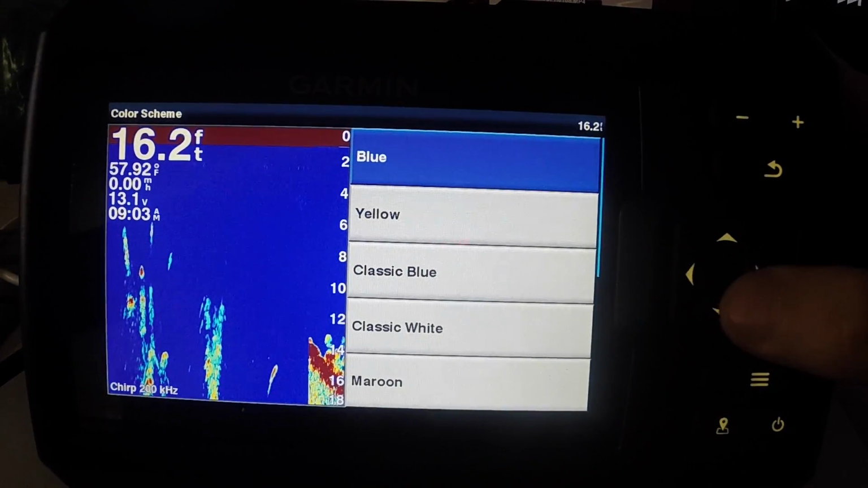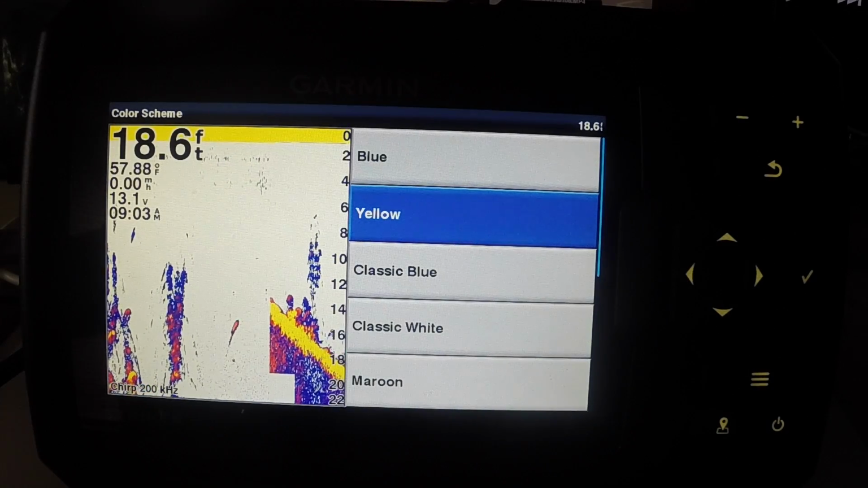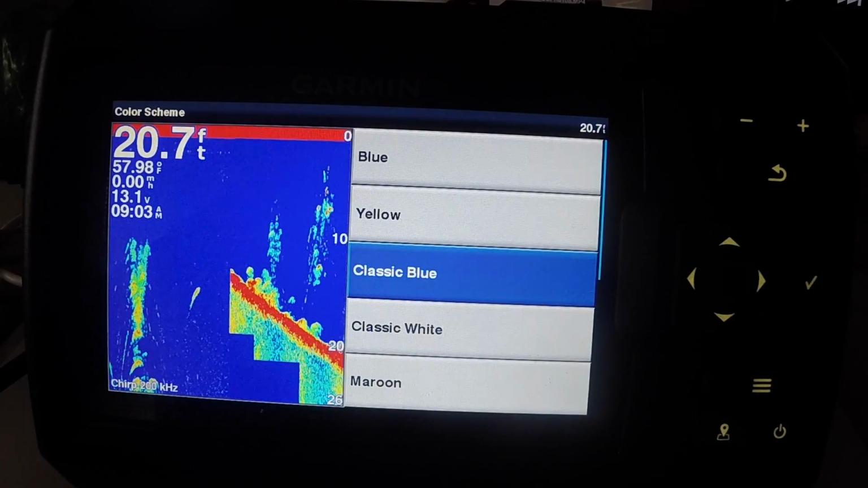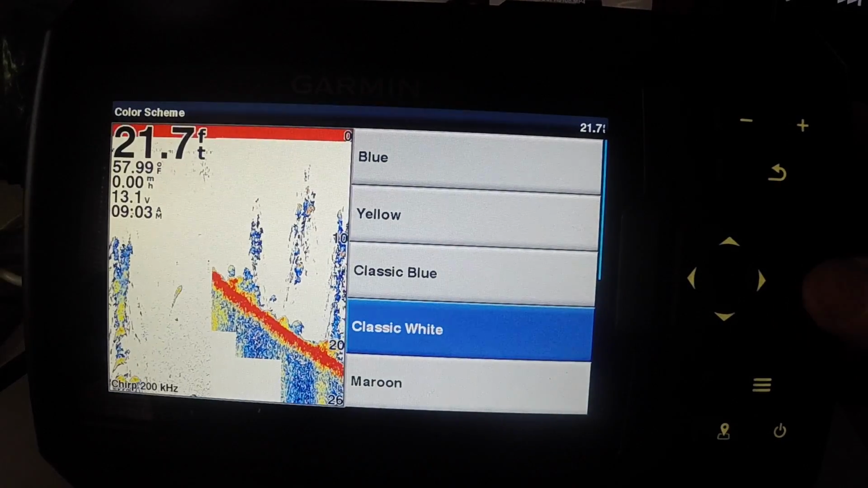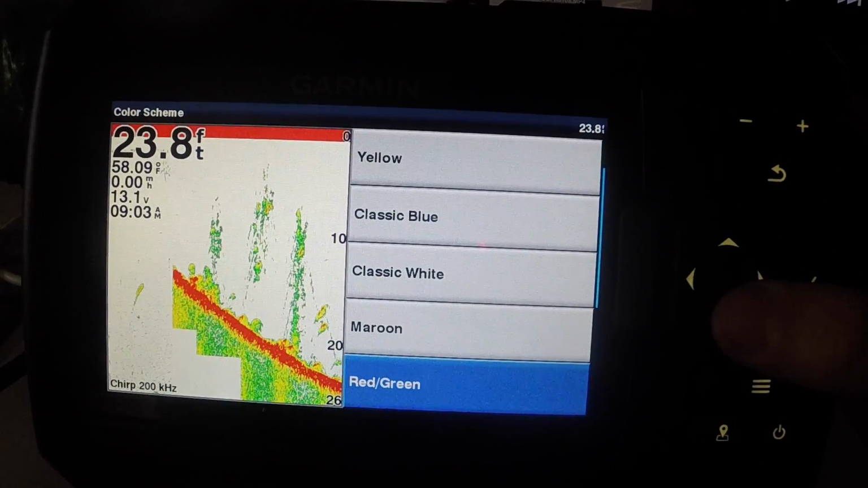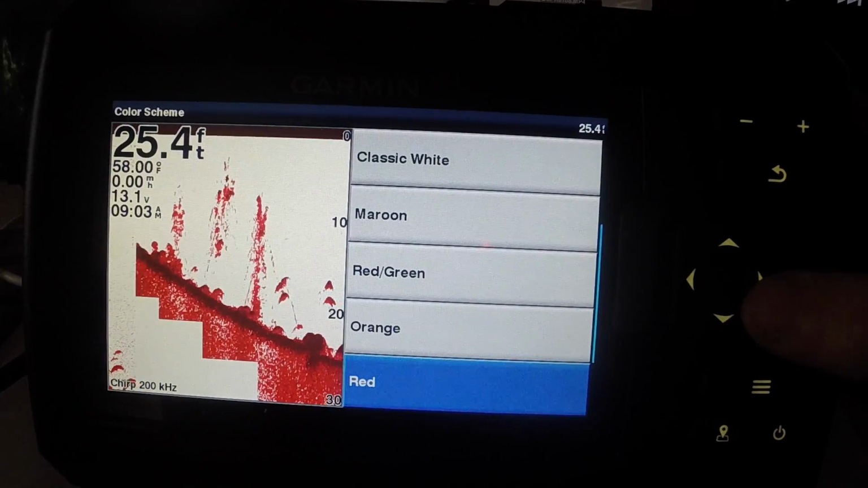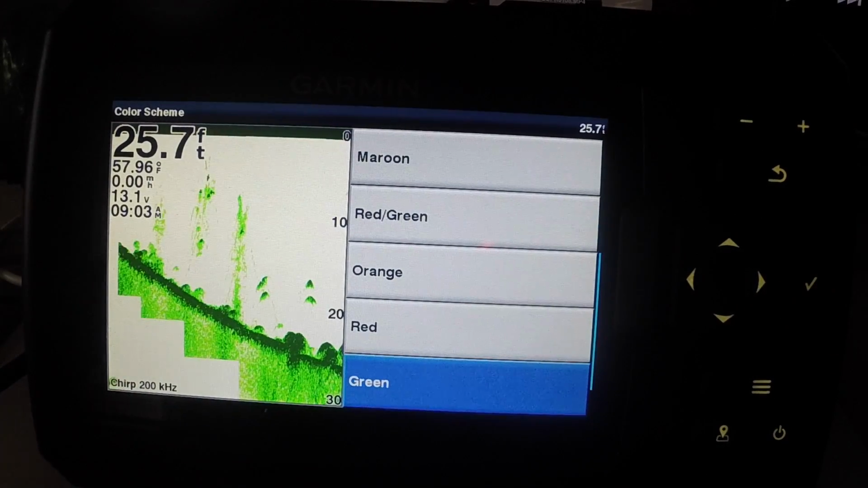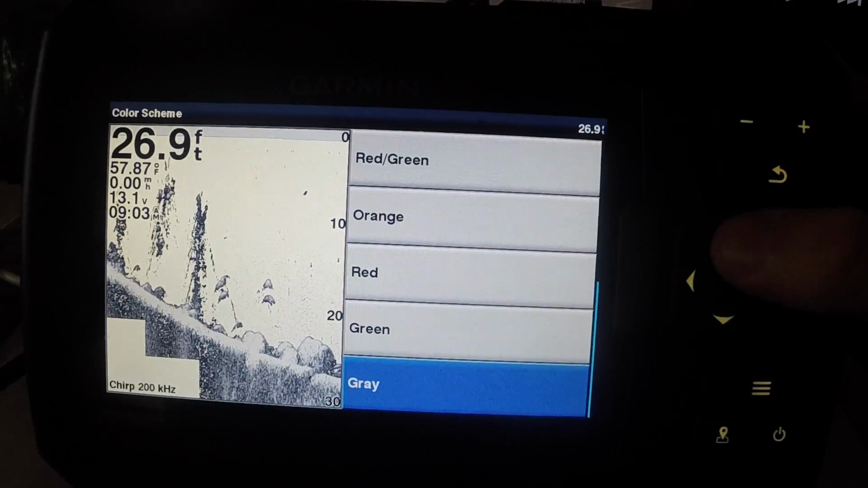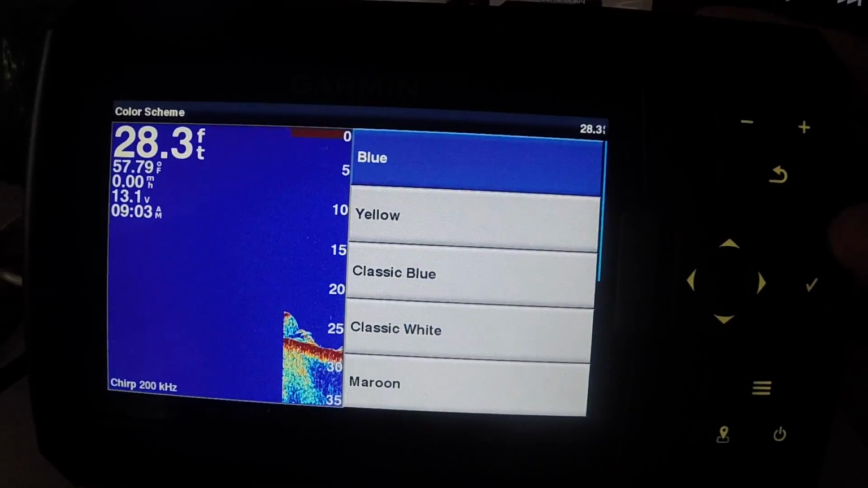Now if you go to color scheme and you press yellow, if you look, that's going to look just about like your traditional sonar. You can also do blue here, you can do white, maroon, red and green. You've got all sorts of options that you can do for this. It's completely customizable. If you can't see a certain color super well, it's easily changeable. I personally like the blue. I think it looks good.